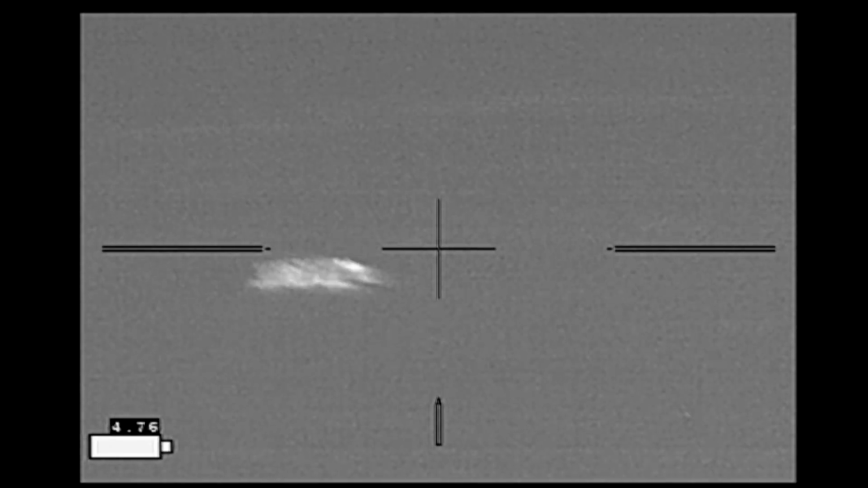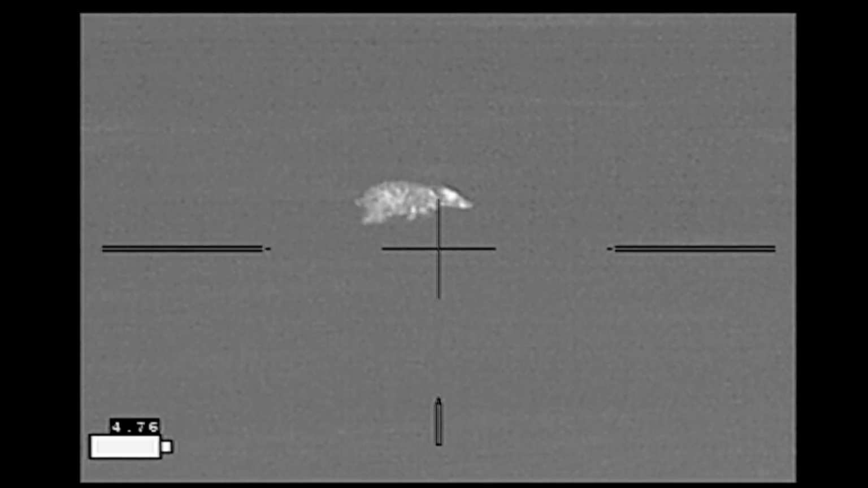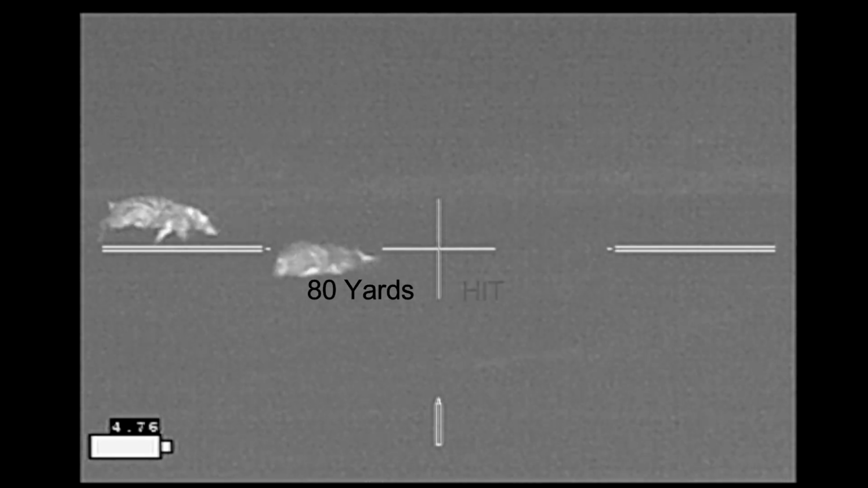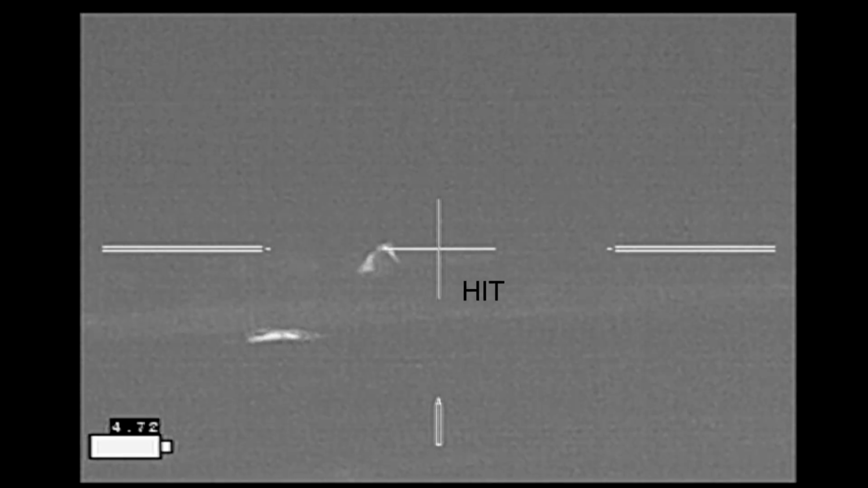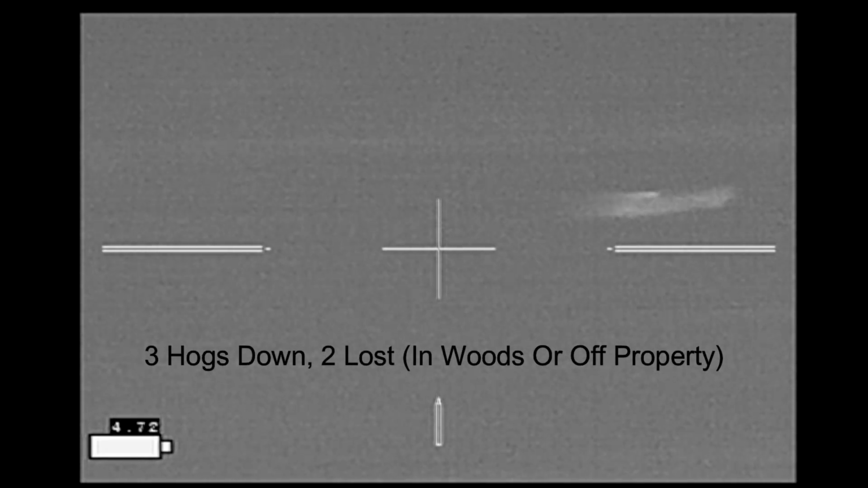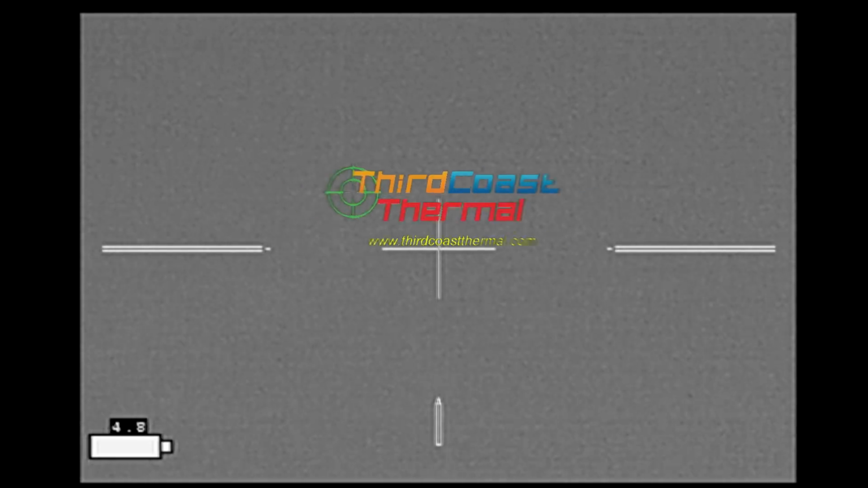Now this little hog I thought was a lot larger and further away. It turns out to be a very small hog. Eventually get the range on it, hit it, pick up its buddy, finally drop him. After all was said and done, I had 3 hogs down. 2 that were lost in the woods probably made it off the property. I couldn't find them, and that was my night.